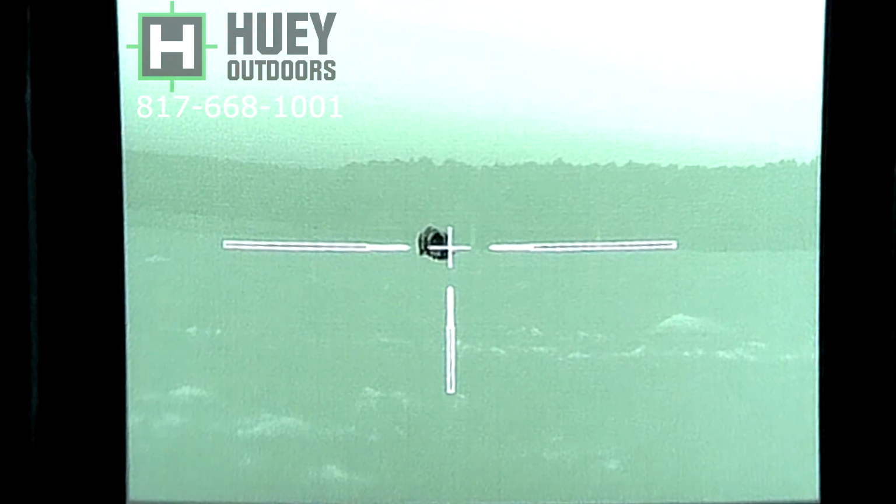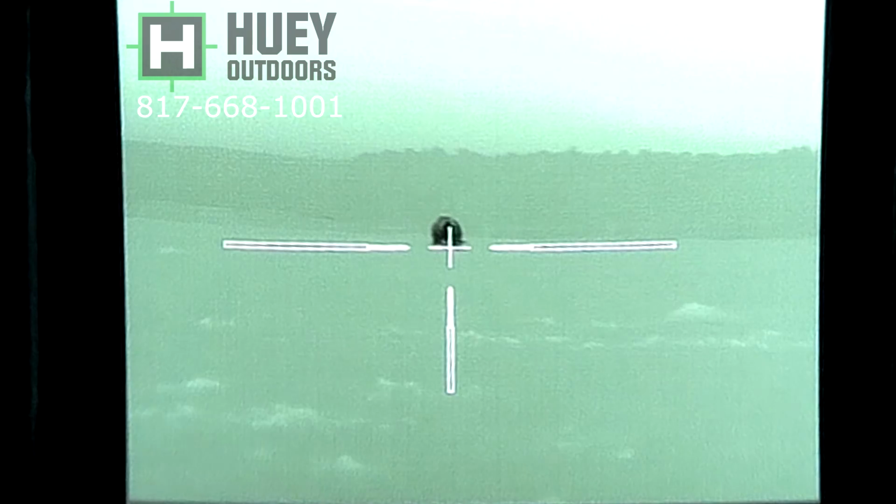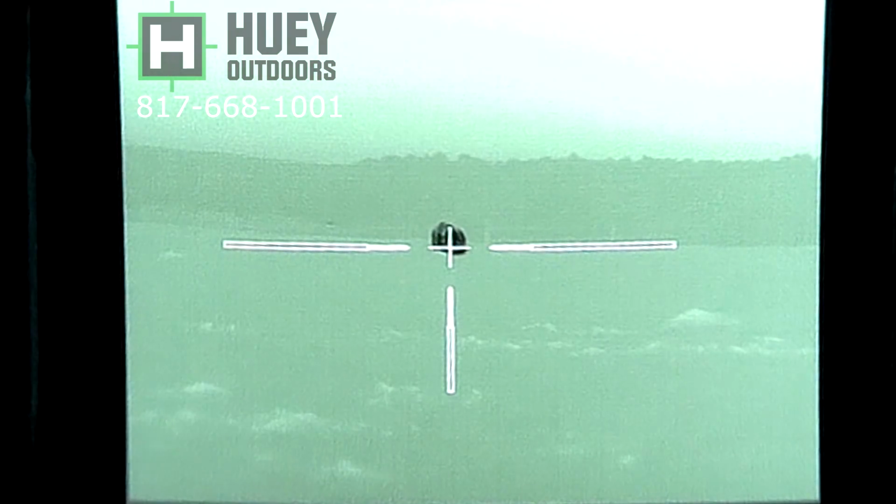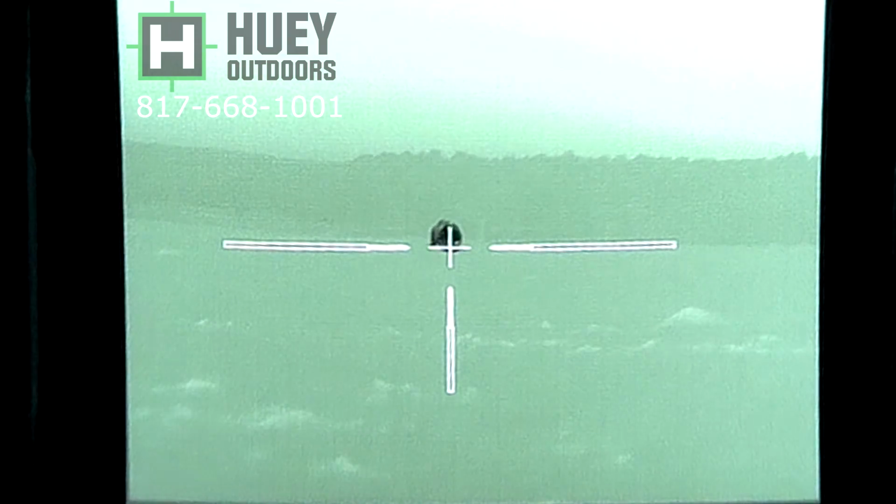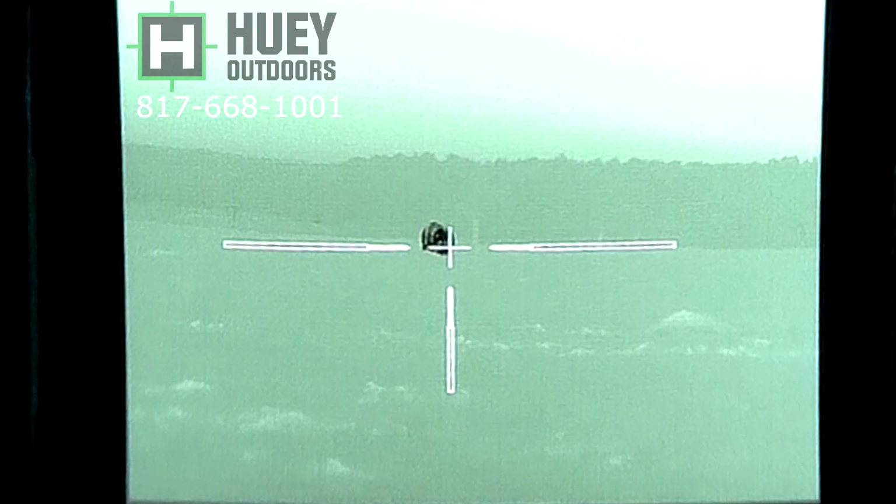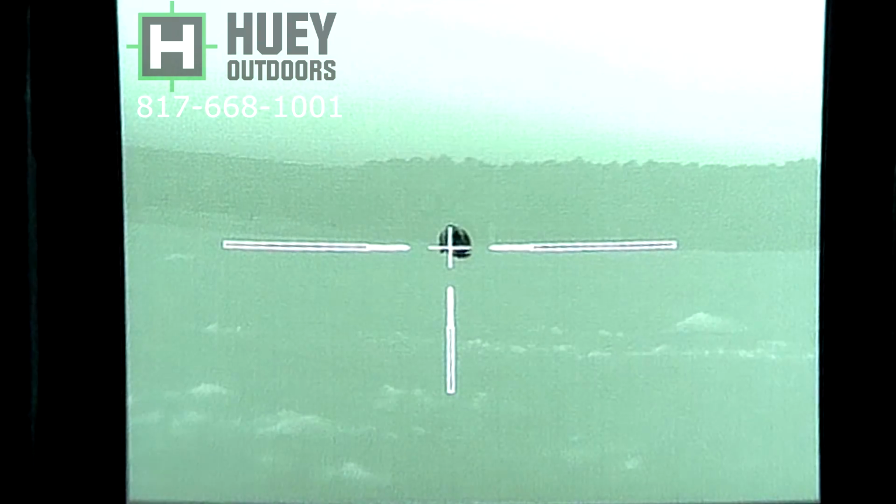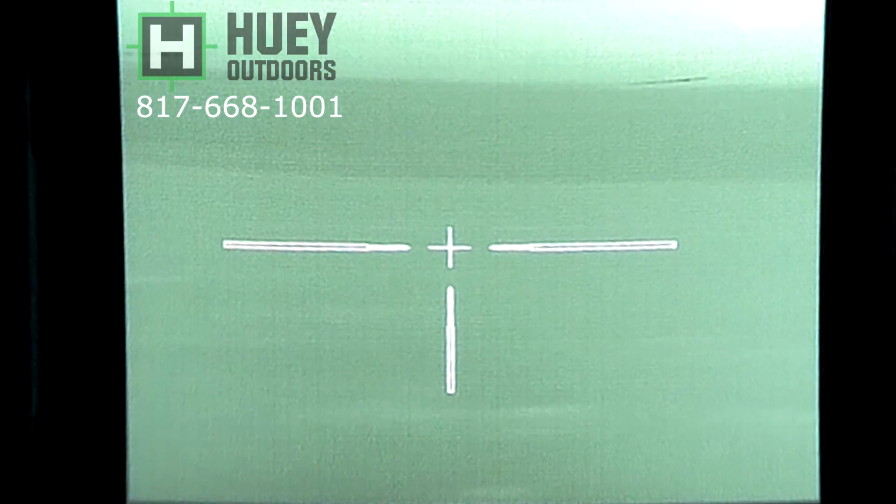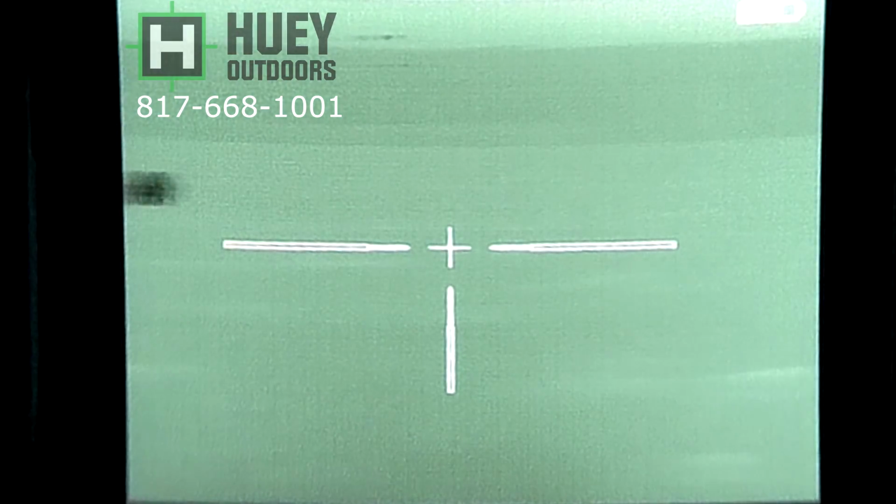What happened is, here's the lead sow, or the alpha sow. She ended up being almost 290 pounds. She was pregnant, huge. And then I had the rest of the sounder, which was about 10 or 11 pigs, off to my left, and they got mixed in with the cattle. The problem was she was just a few more yards from winding me here.